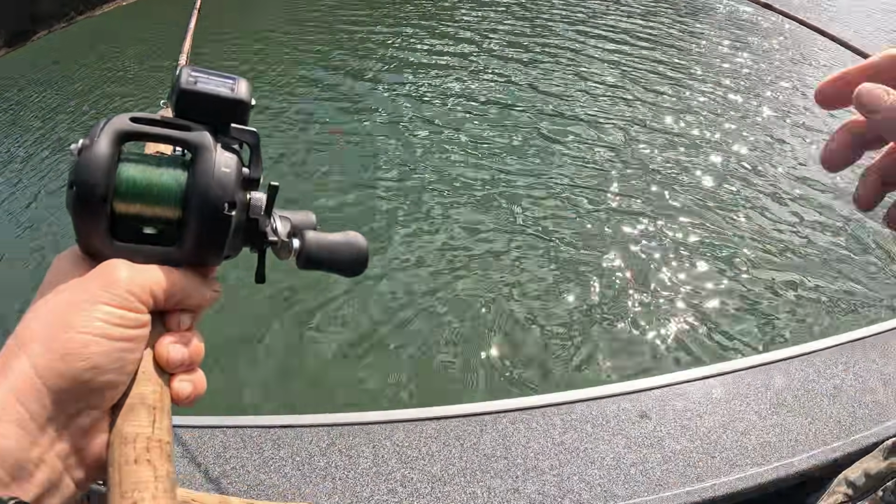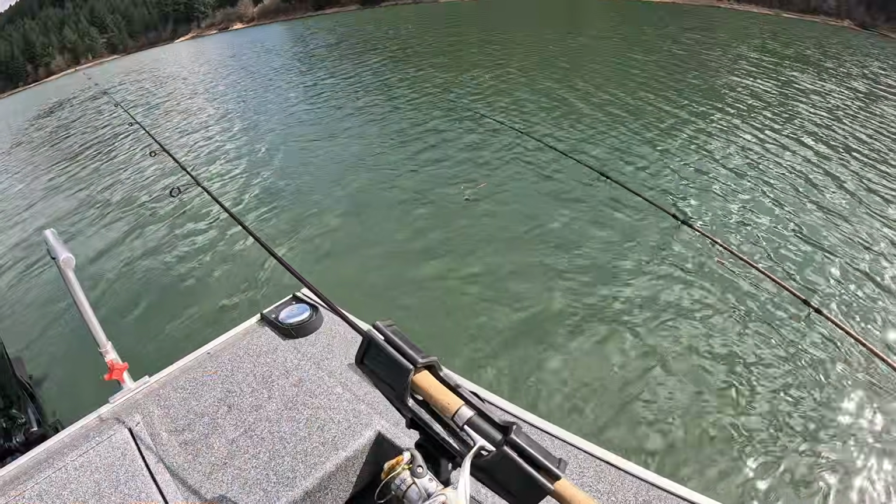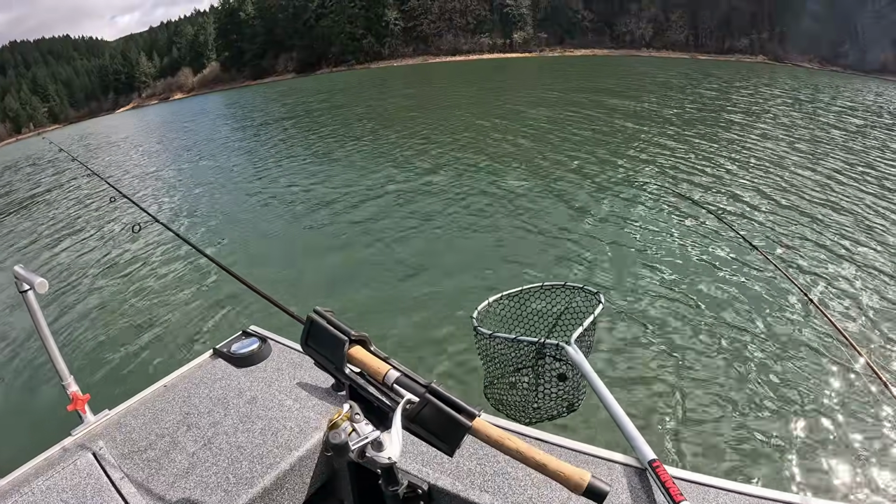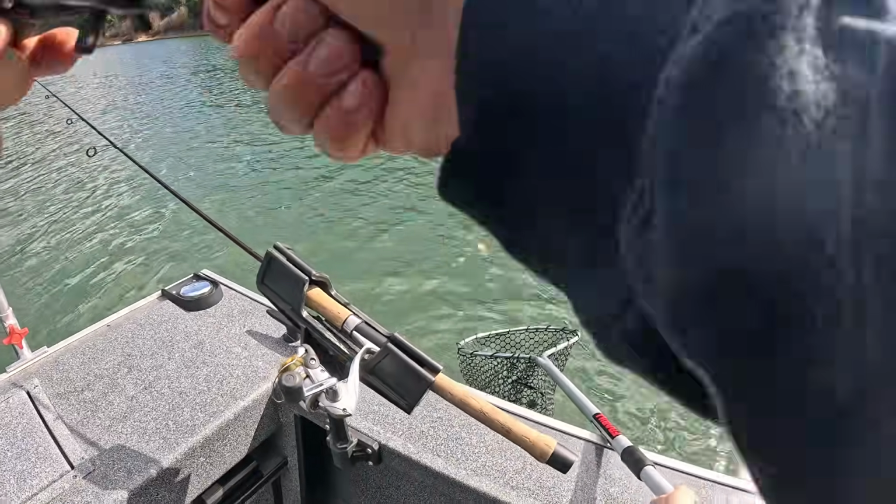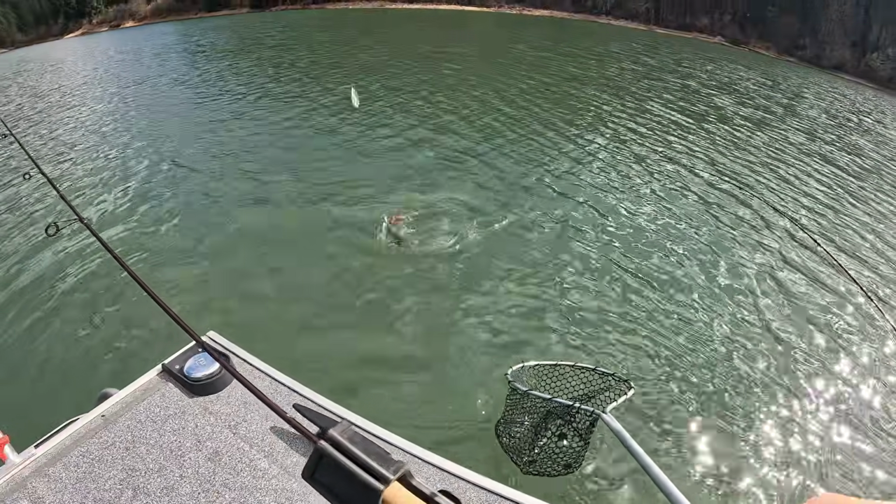Oh, don't climb up. Oh, you're getting the net? All right, cool. Dude, look at this one. Here, hold the net, hold the net. This is a trophy. Hold on, hold on. It's a trophy trout.